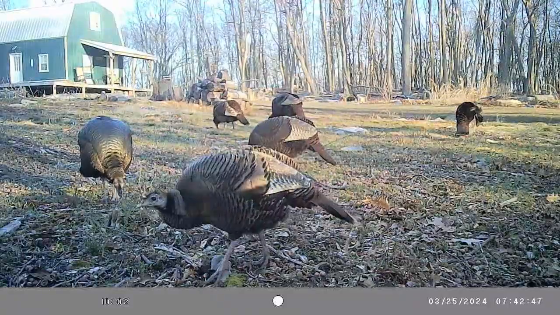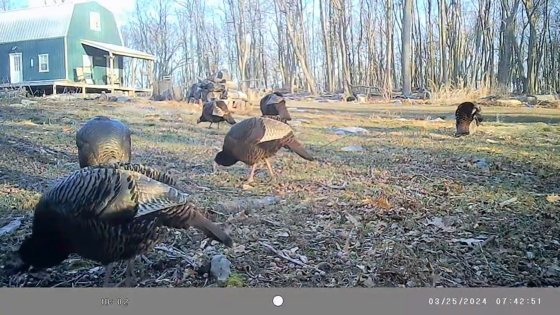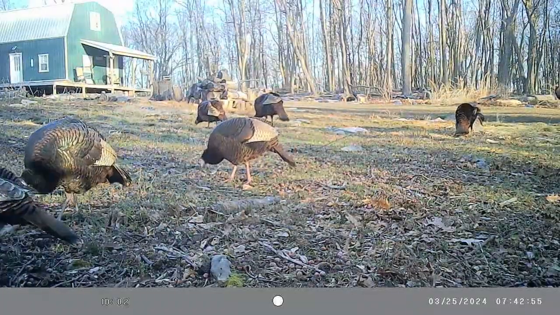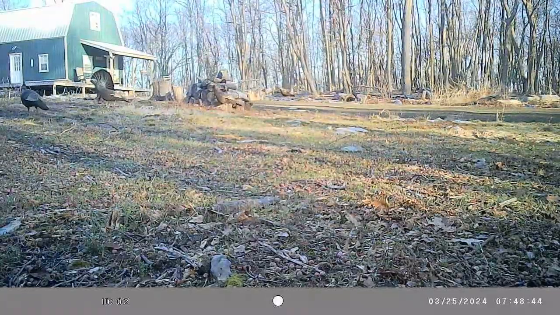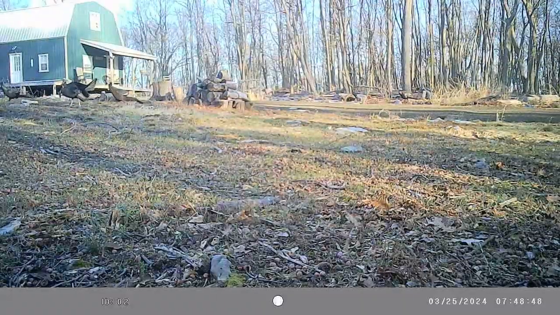So if he's moved on, he's got a chance of making it, but if he sticks around there and I catch him out, he ain't gonna last much longer, because I don't want a groundhog ending up digging in underneath my cabin and causing me problems.